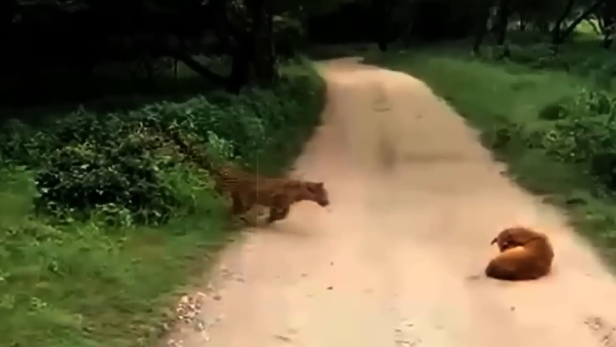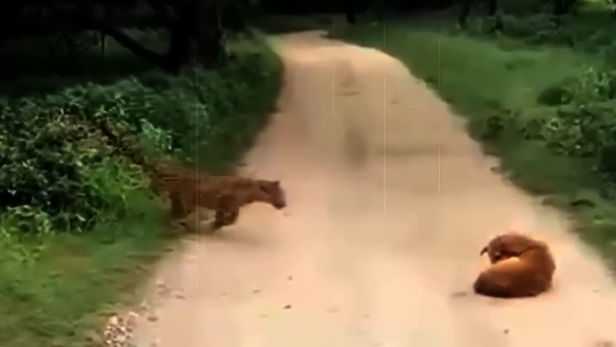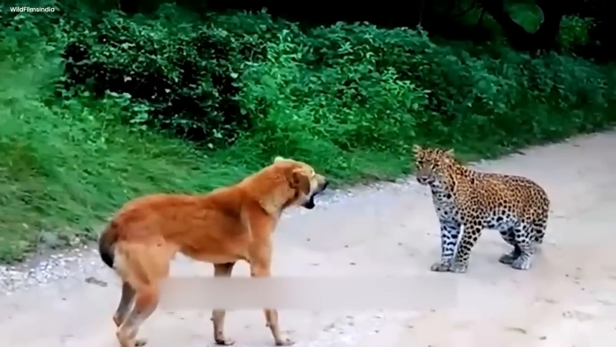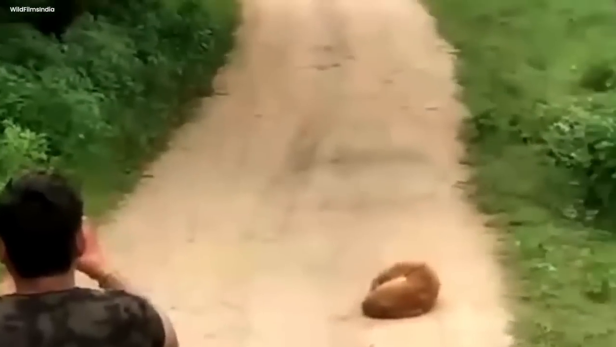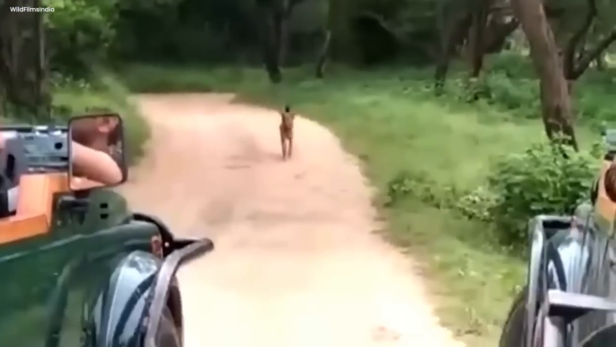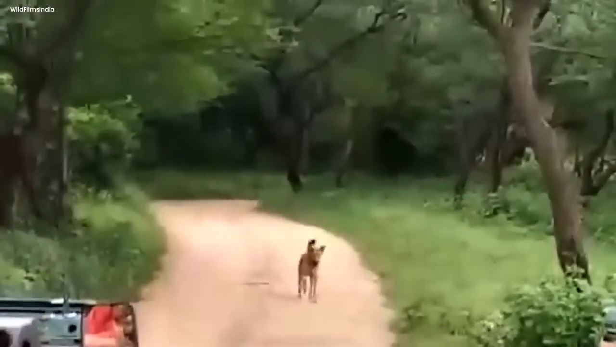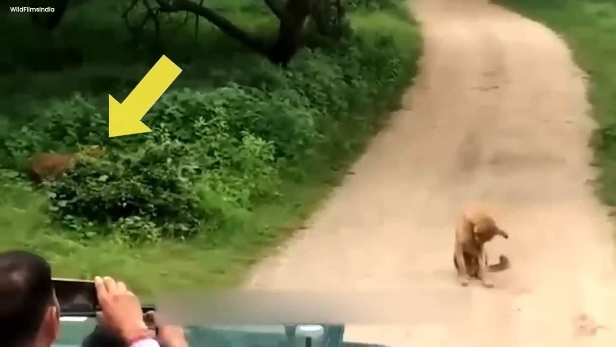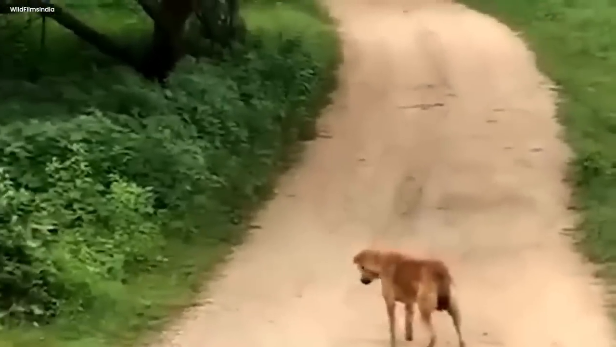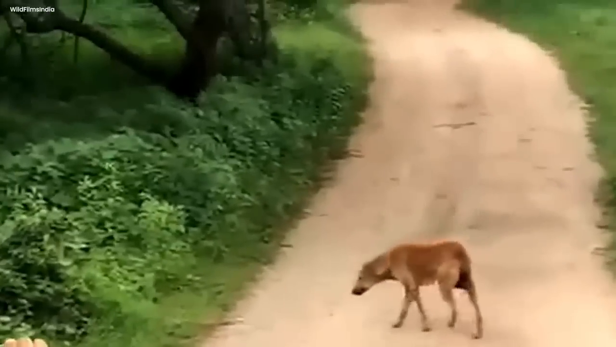The leopard's muscles coiled like springs as he prepared for the hunt. His heart pounded with expectation as he inched near his target. The dog, swishing his tail happily, sniffed the ground and played with leaves, fully unconscious of the danger creeping closer. The leopard, now just a whisker away from his prey, crouched low, ready to pounce.